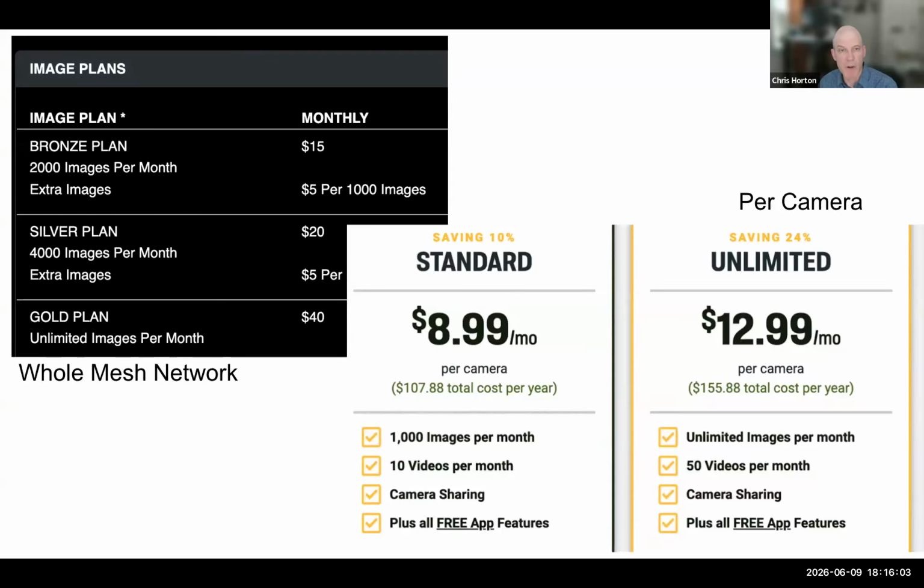And then this is an example of what your plans might look like. The left plan is the mesh network plan, and this covers the entire network. So that's 2,000 images a month for the entire network versus the bottom right, which is a per camera plan. That's assuming that each camera has its own cellular connection. And notice that one has video and one doesn't.